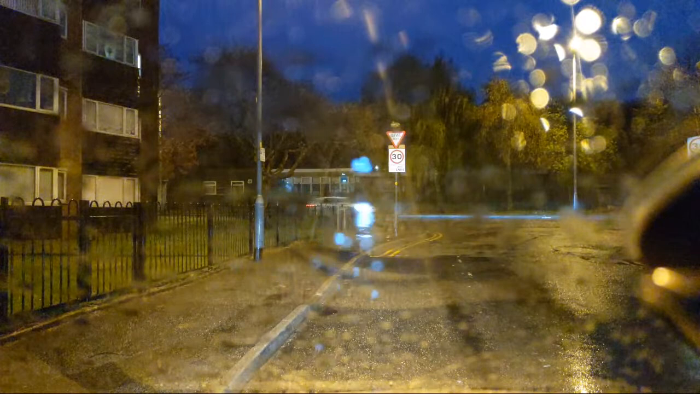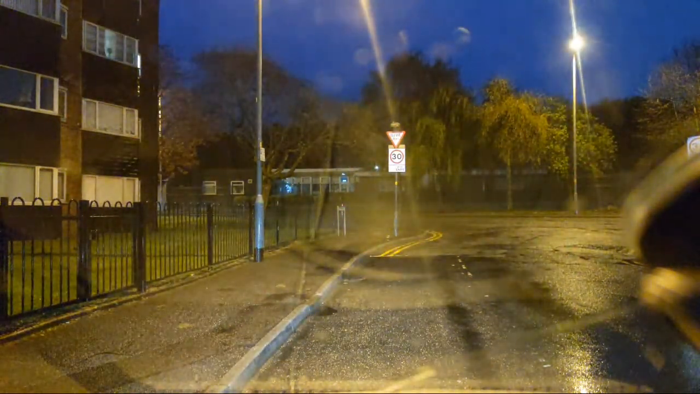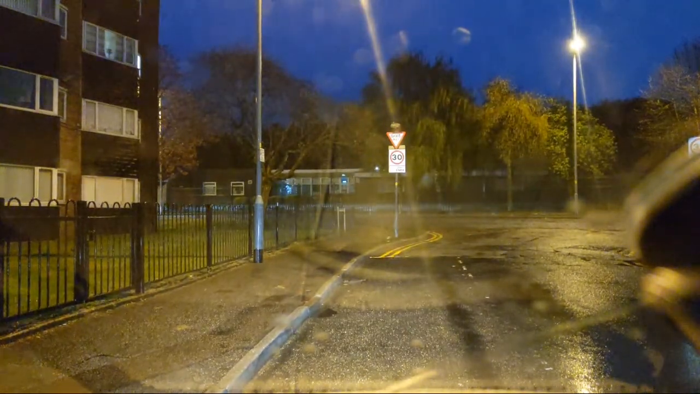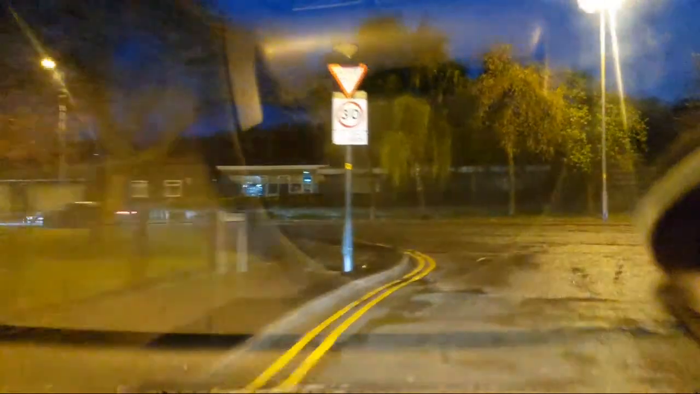Each one is similar yet completely different. That's what driving is about. It's the same but different. Anyway, talking of driving, by the time I put my foot on the pedal. So, nothing behind us now, apart from the car that's parked up, but that's alright.